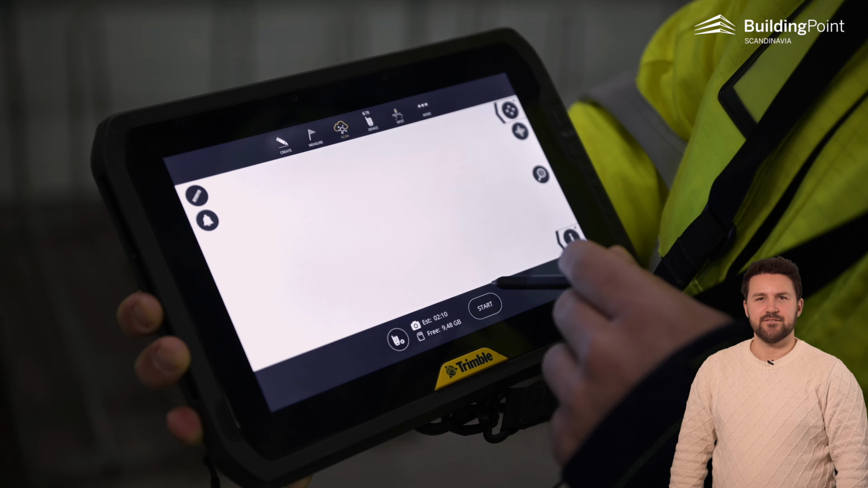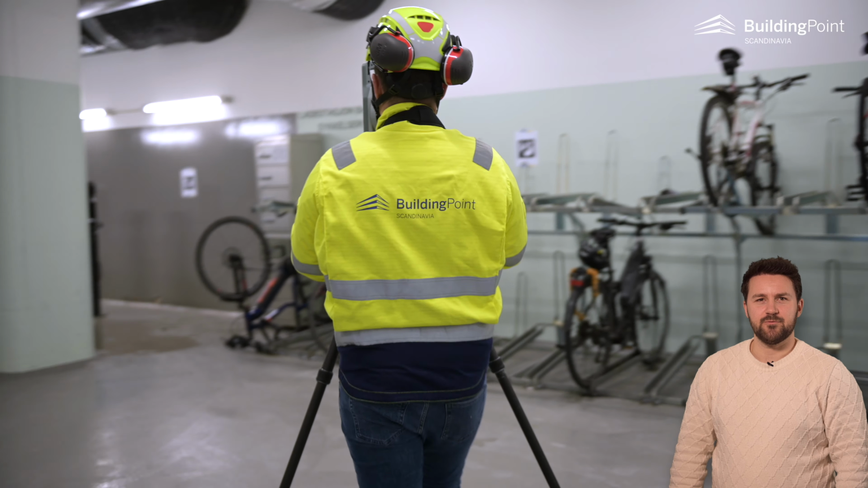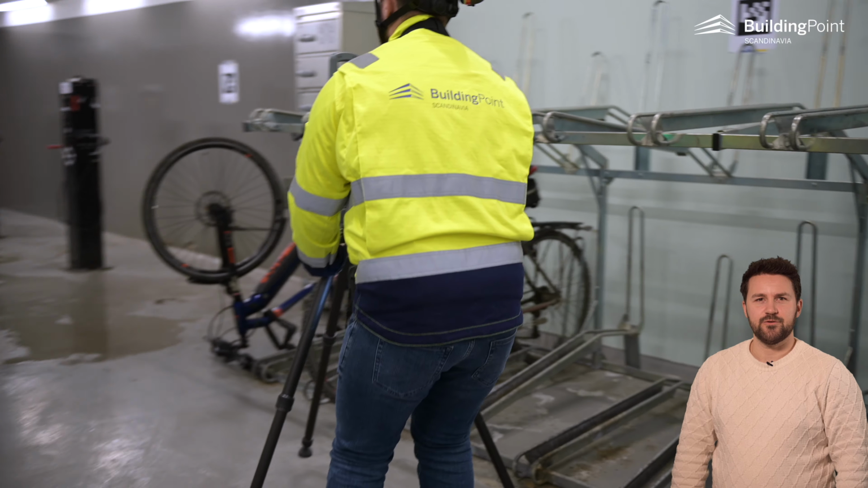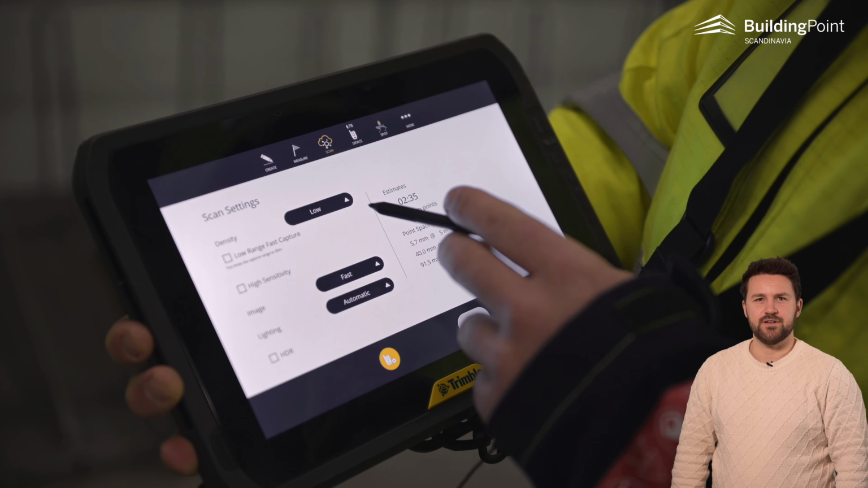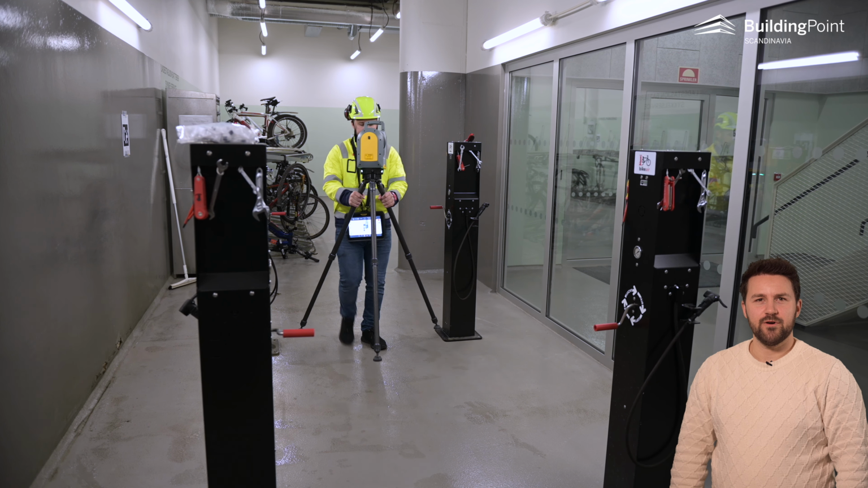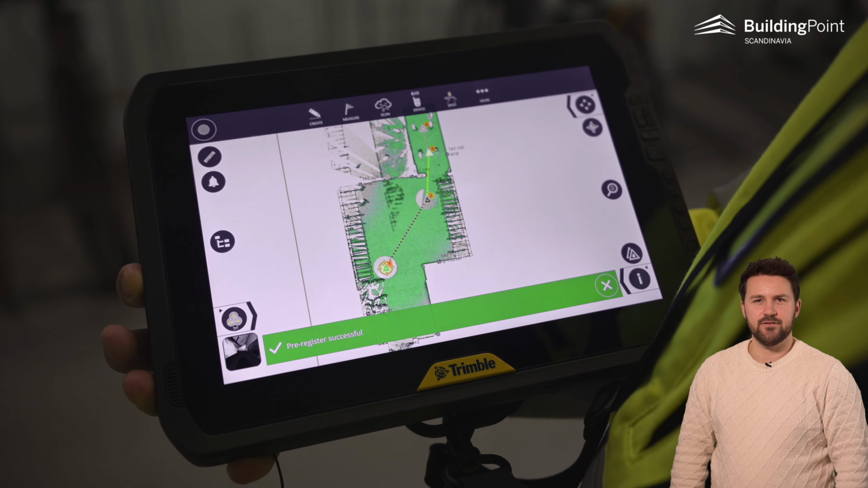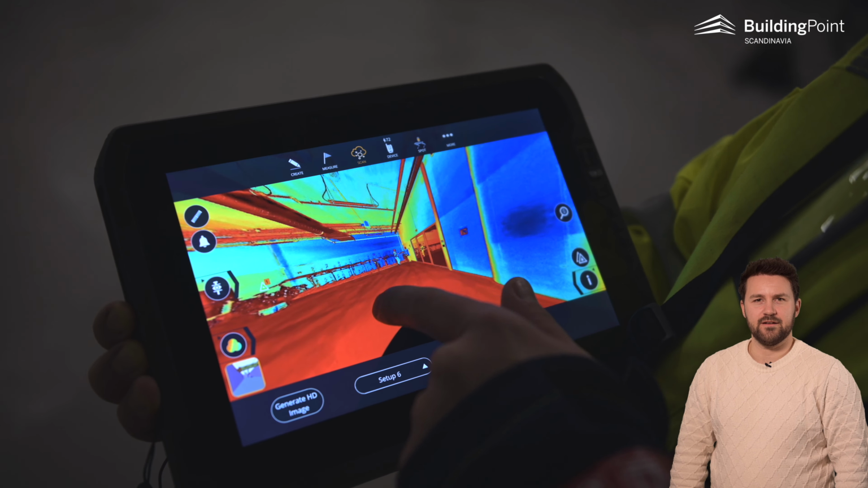Then start the scan. In this case, we will start with a single scan to check the area close to the drain. It takes about 1 or 2 minutes with the settings you use for this type of work. If you need to do more than one scan to capture a large area, the point clouds will be stitched together in a large point cloud automatically.